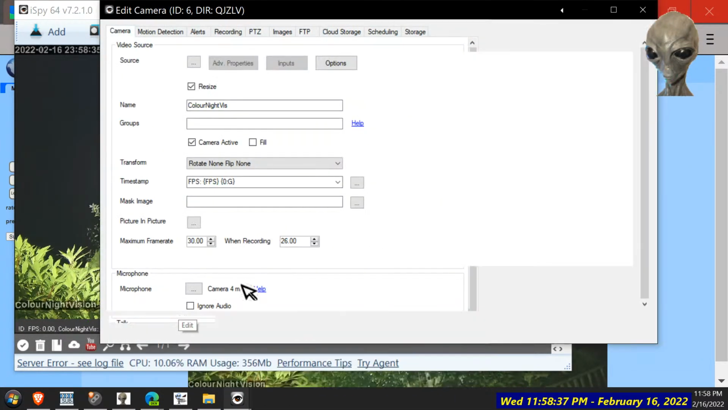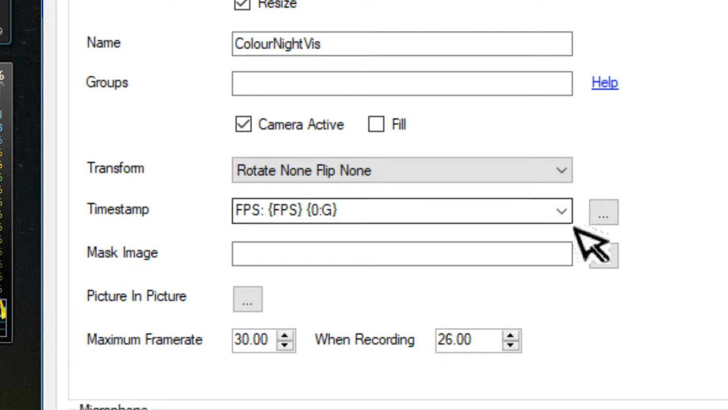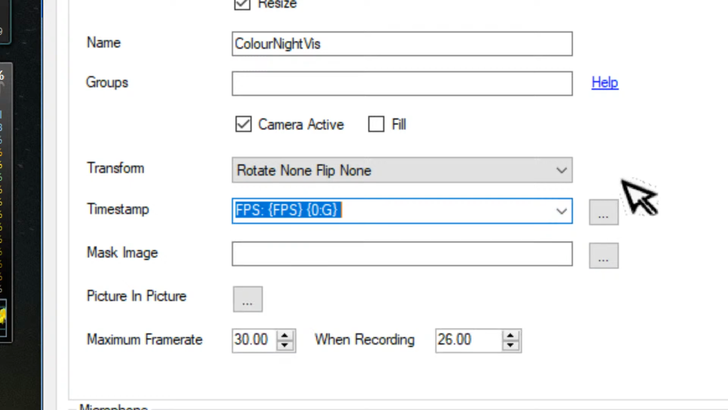It is complex software, this. So it's called the timestamp. Frames per second. And that's all the options we got. You could have the camera name in front if you wanted to, but it's in the corner anyway. Rotate none, flip none. Camera active.